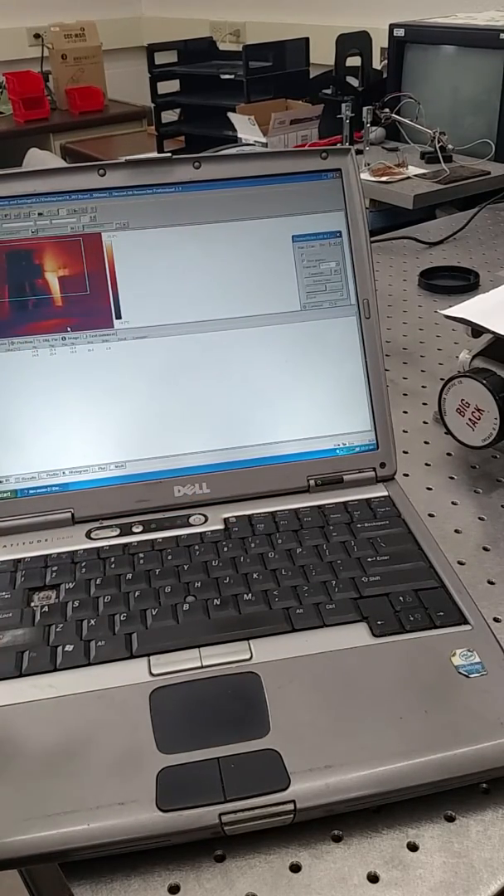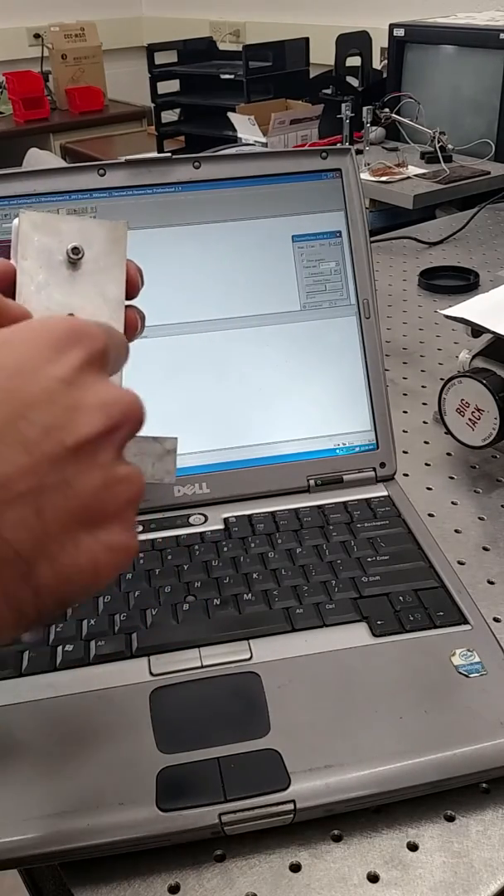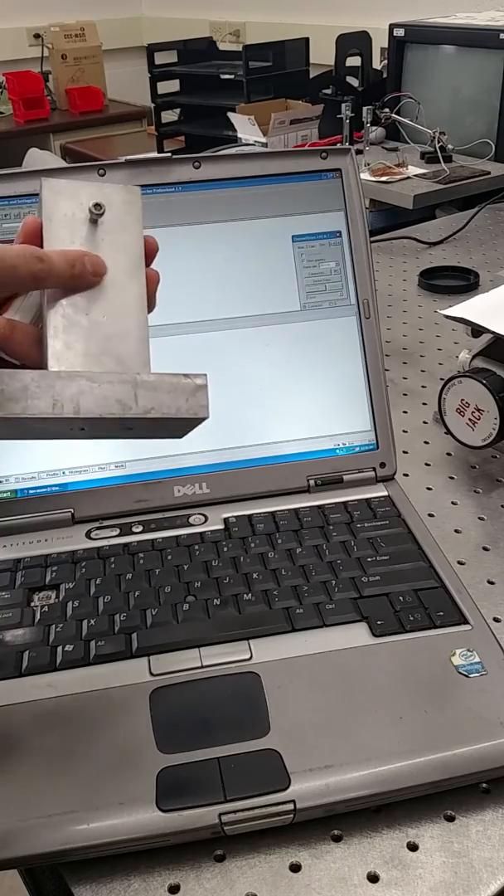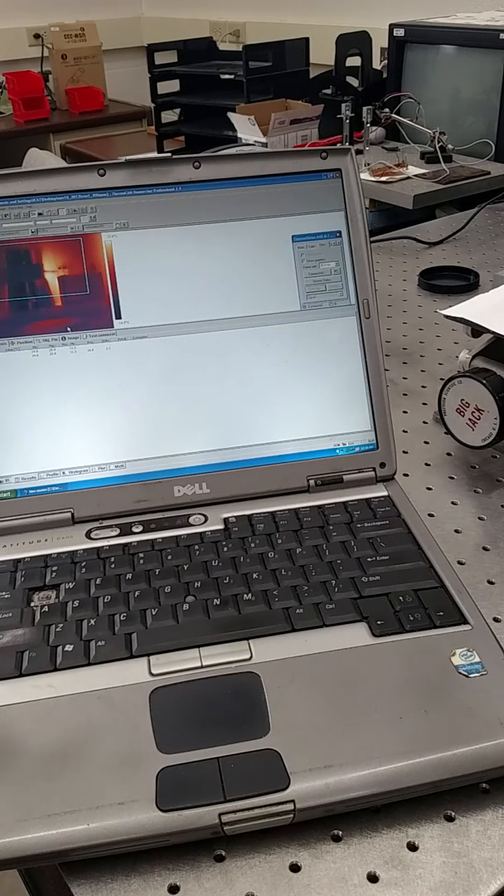But in order to prove that, I put a piece of tape across here, and I covered part of it with whiteout. I heated the whole thing up, and I found that the color of the whiteout was exactly the same as the color of the tape. I couldn't distinguish the two, and because I couldn't distinguish the two, they're the same emissivity. So I experimentally found out that you can use whiteout to cover your sample if you put part of it on your sample.